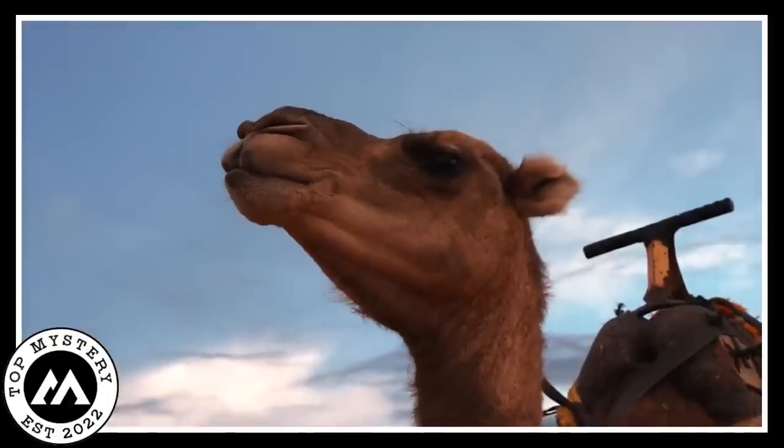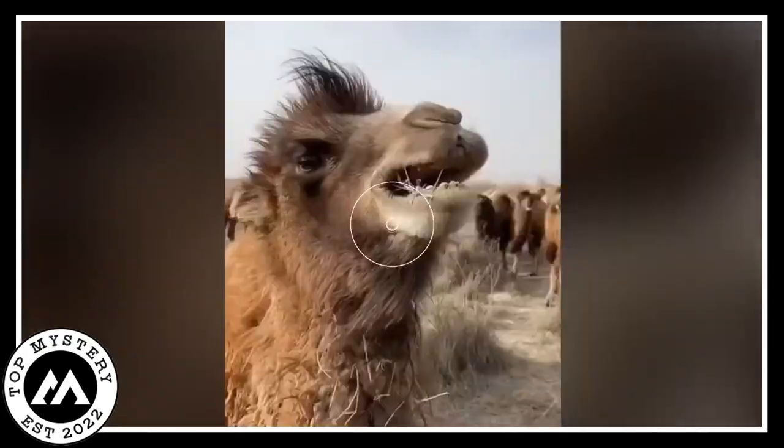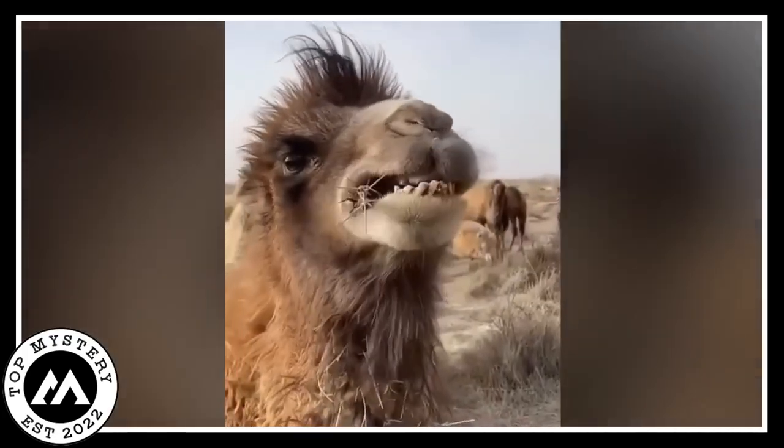Camels have several exciting adaptations that help them survive in the harsh desert. This is only one of them. It's impressive how well nature equips its species for survival.